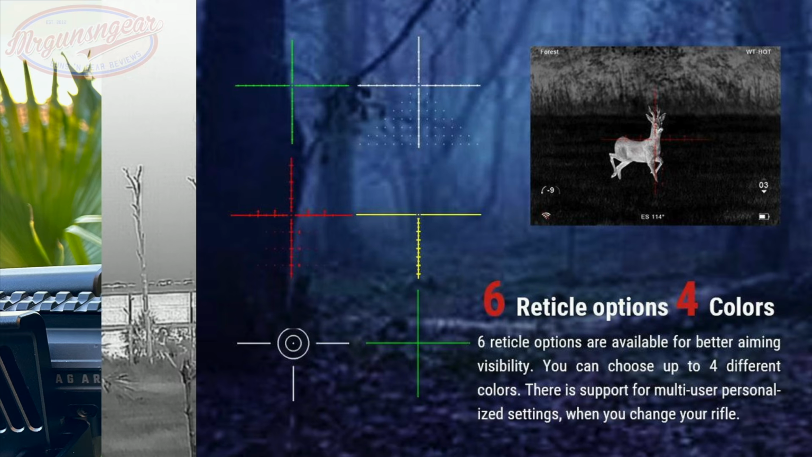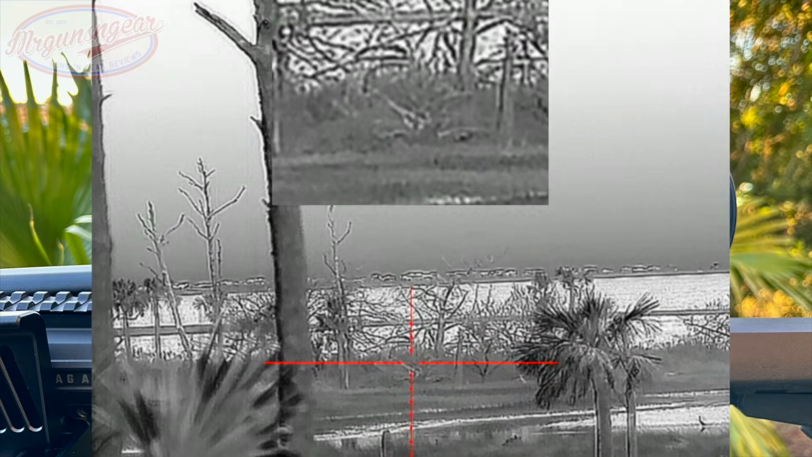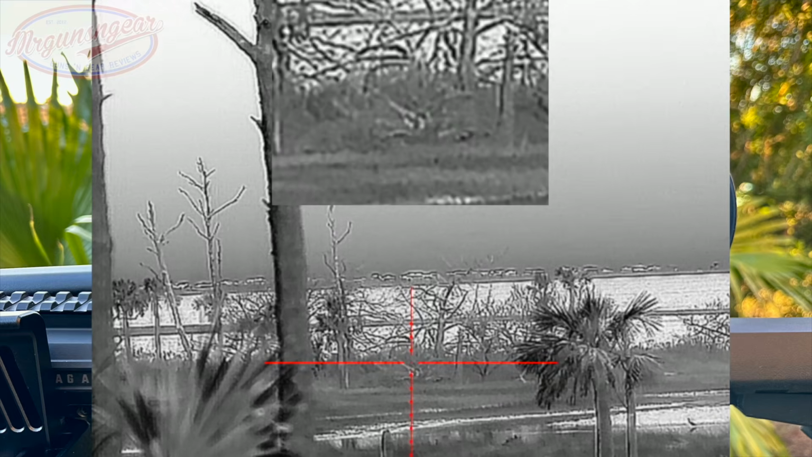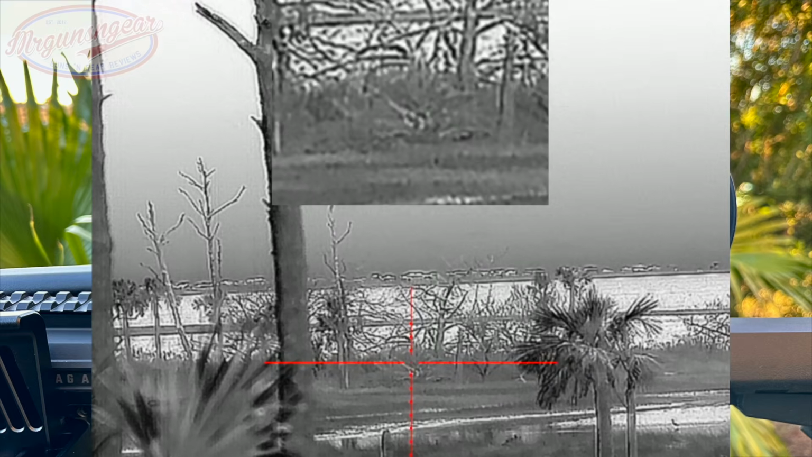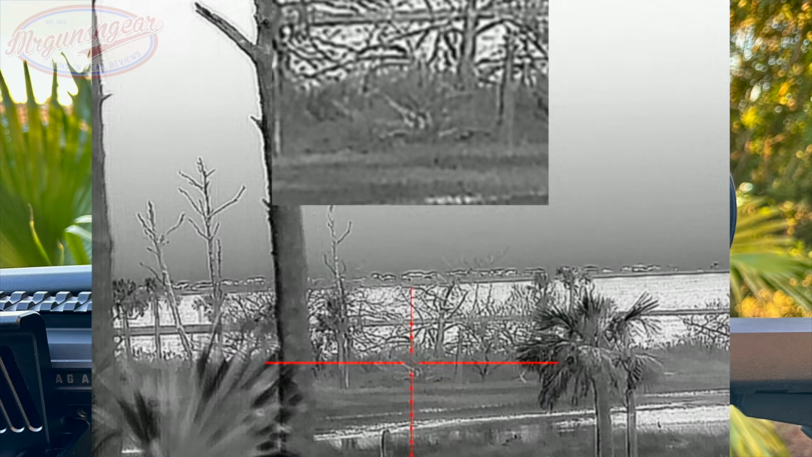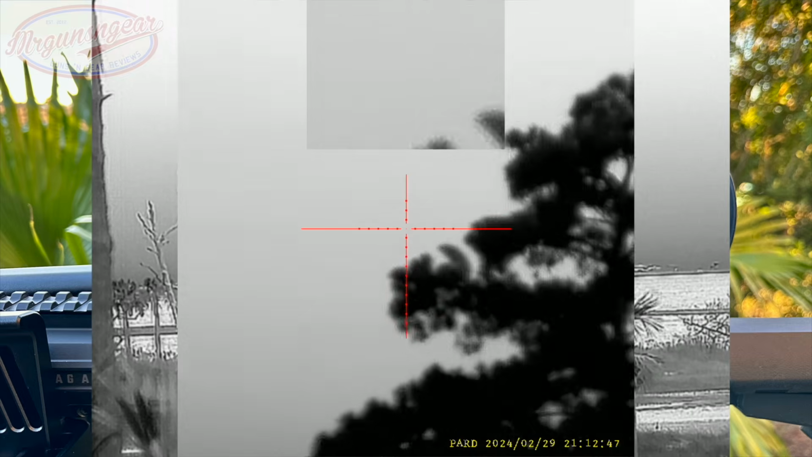I believe in the beginning of this video I mentioned that we did record 7 hours of footage, and it did so in 3-minute increments. That is the way it comes from the factory. It will automatically restart another clip every 3 minutes. However, you can change that when you're actually setting up your SD card. Like I already mentioned, it takes SD cards up to 128 gigs.